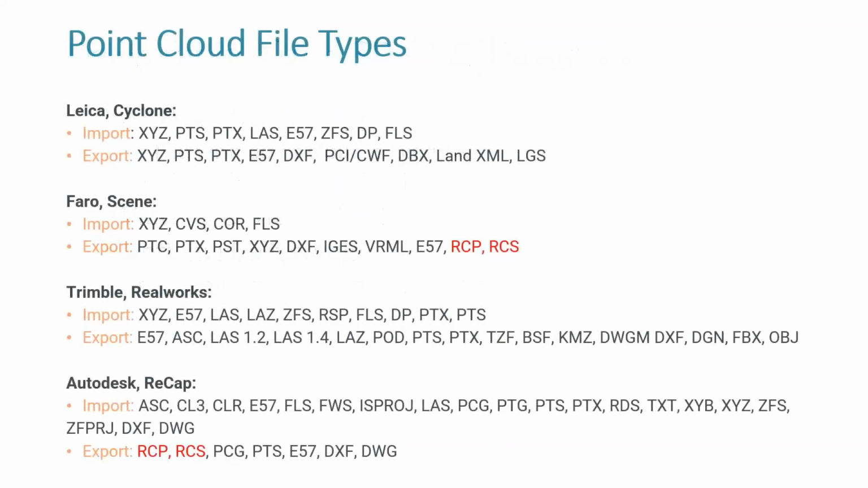So speaking of file types, there are a lot of file types you can use for point clouds. Various different companies have their own file types. Leica has, for instance, LGS. Faro uses FLS. Trimble, E57. There's a lot that you can use, but there are three that you're going to use the most.